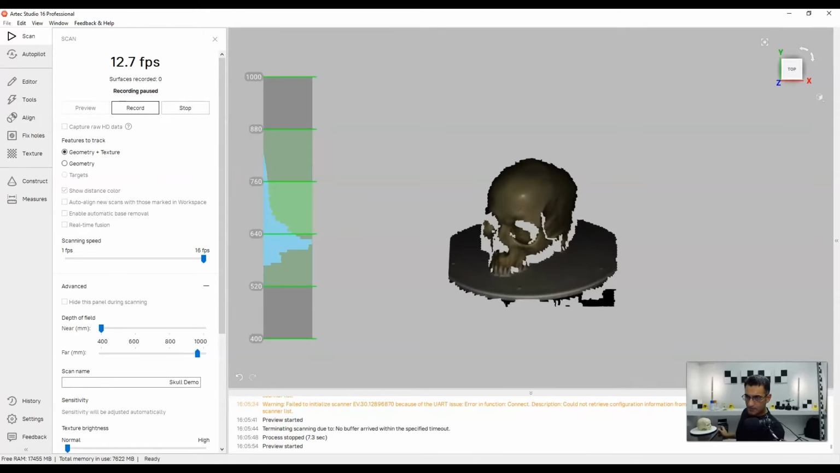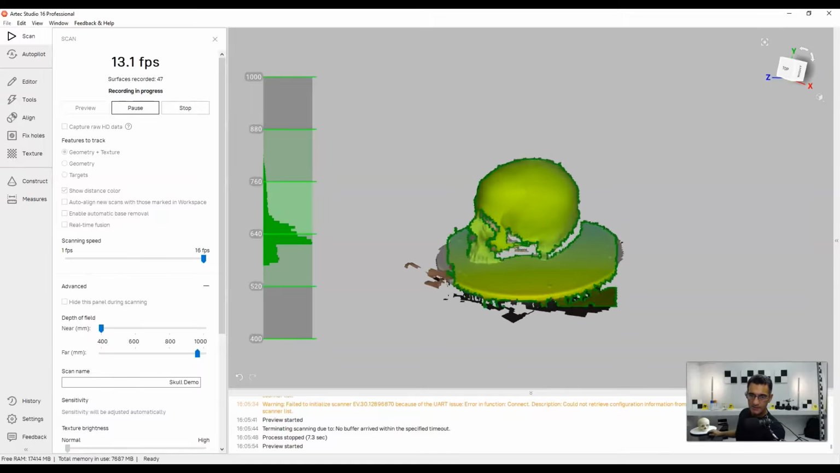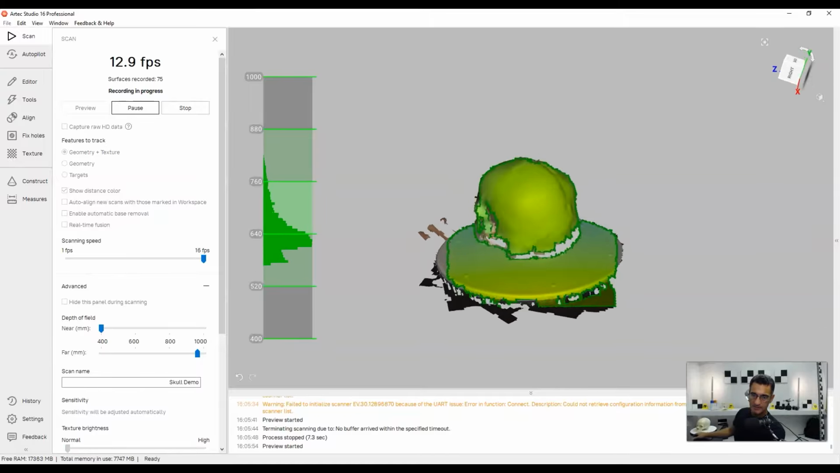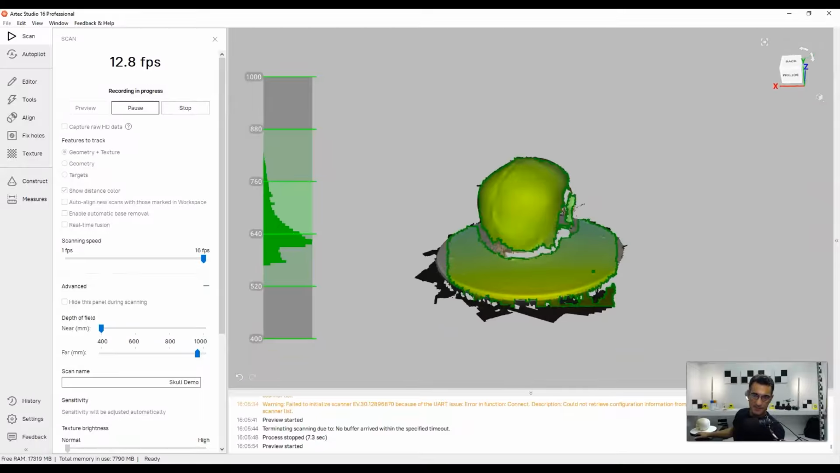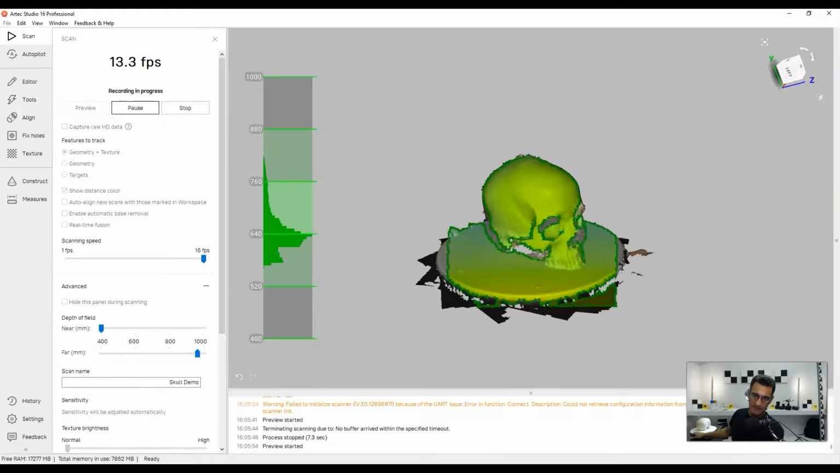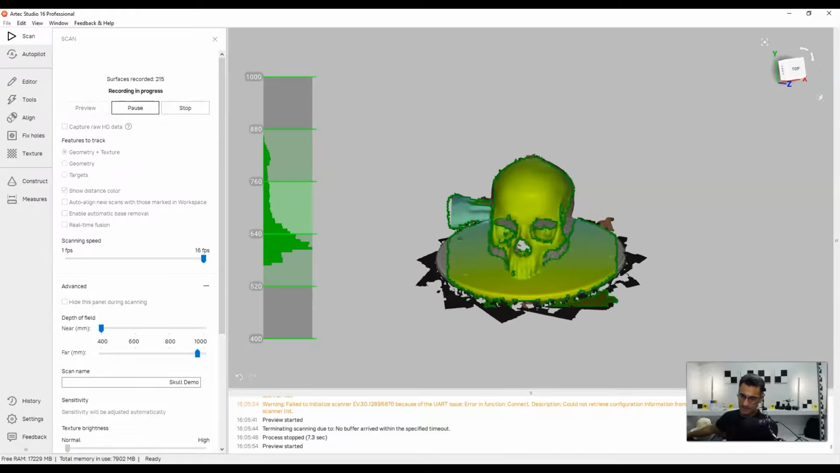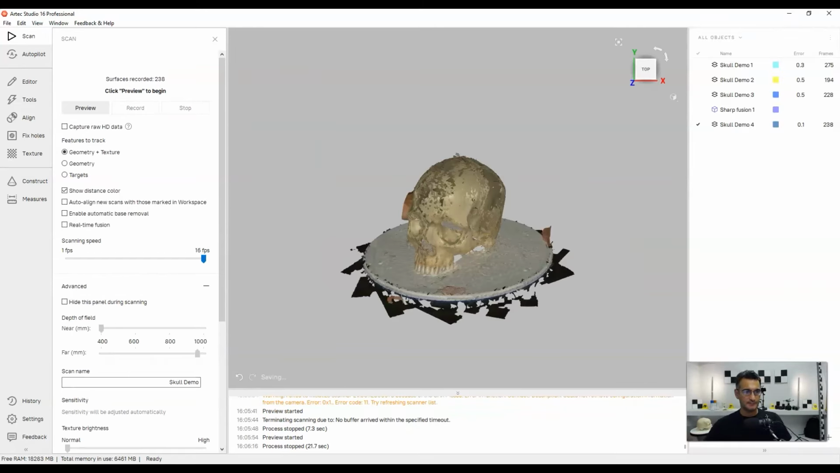Okay, so I'm going to record this one just like I did before, and I'm just going to slowly move around here, so I should be able to pick up more of the skull. And then I'm just going to integrate this one back into the model, and hopefully that'll give me everything that I need, just like that. And I'm going to stop this right now. There we go. Okay, great.